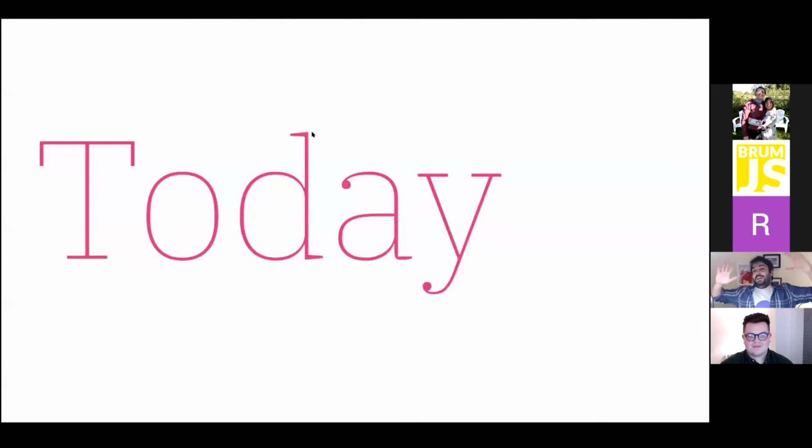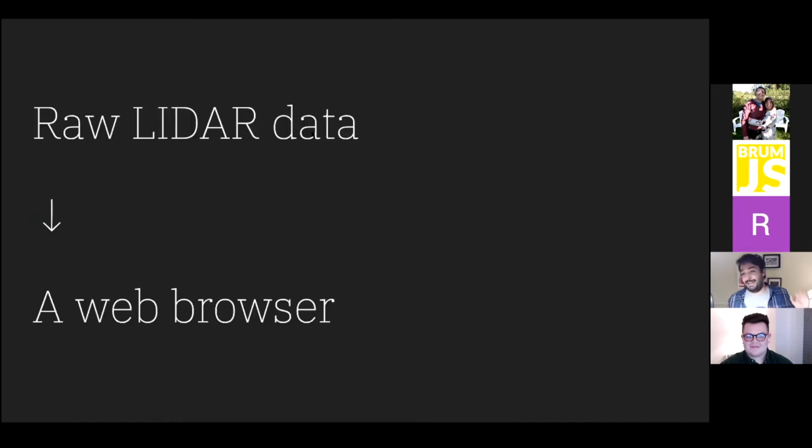Right. That was a bit of a deep dive, and the reason I went down that path is to be able to describe what I'm going to talk about today, which I'm going to be very quick about. So today, what I'm going to talk about is taking raw LiDAR data from one of these sensors and how we can display this in a web browser using JavaScript.